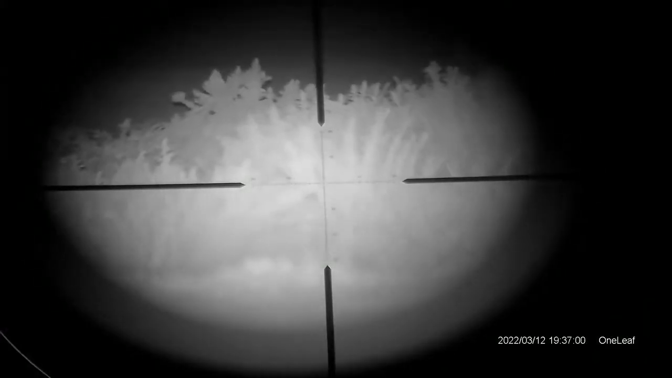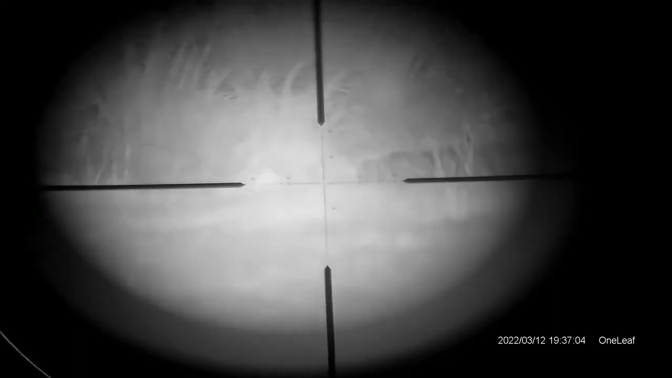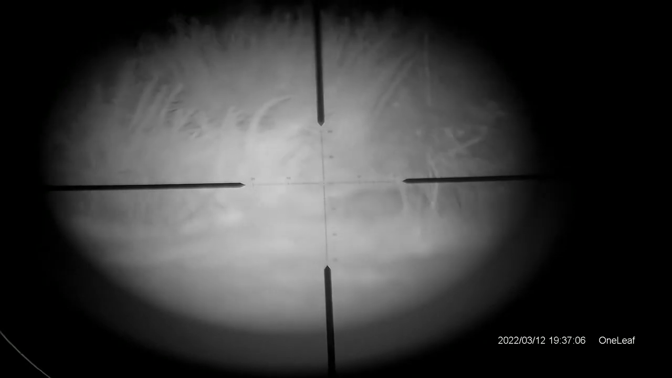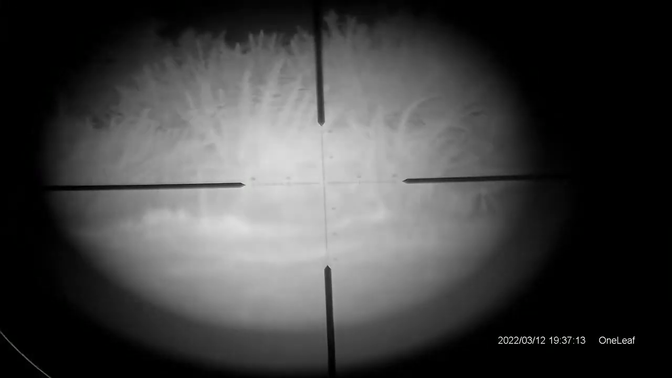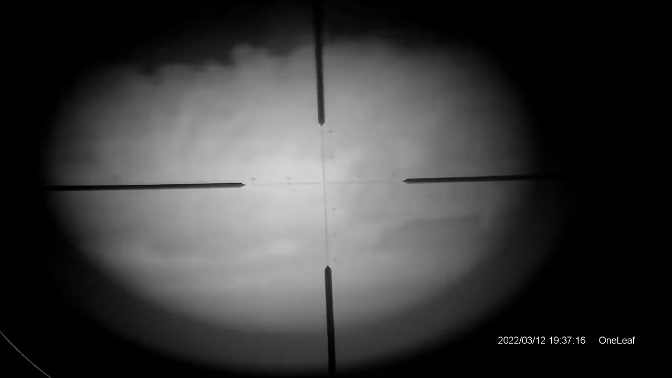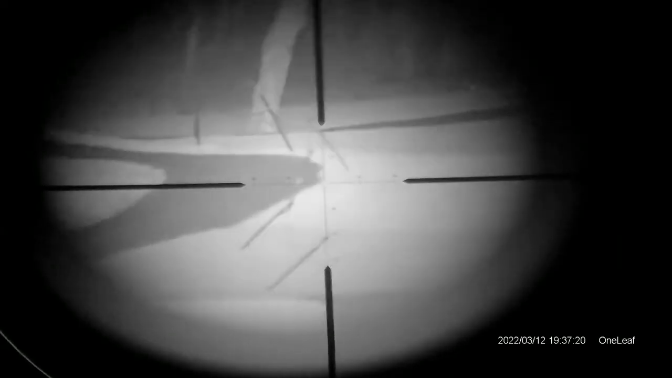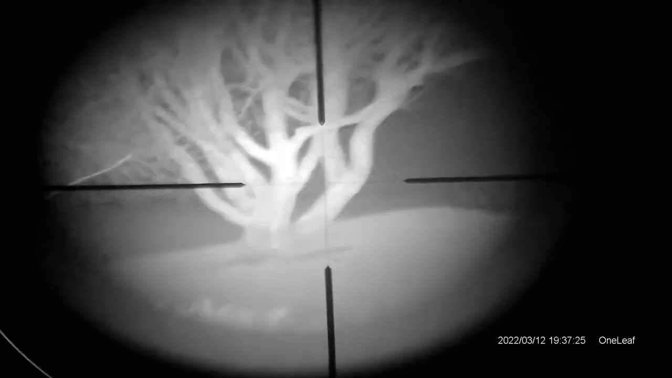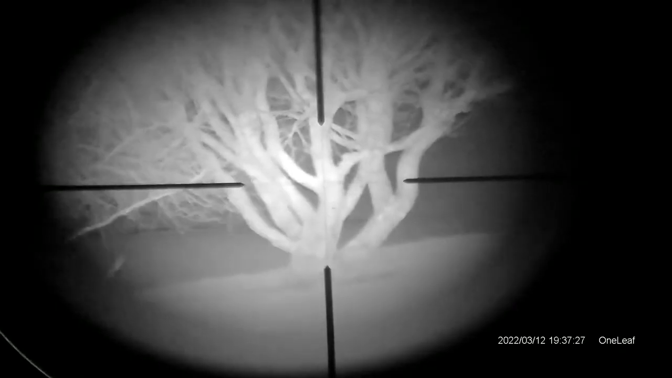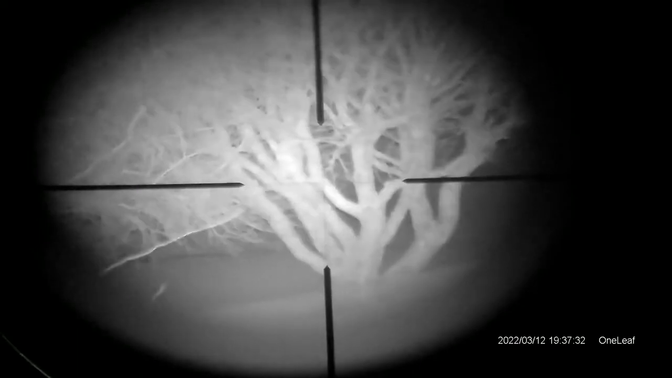I don't know about cameras, but I kept going up and down because I couldn't believe how well the camera reacted. I didn't have to lower the IR intensity. Look, on the tree, white's out, but then the camera reacts and you can see exactly what you're looking at really quickly. Really impressed with that. And just look how well you can see. Like I say, that's a good 125, 150 yards away, way on up the golf course.